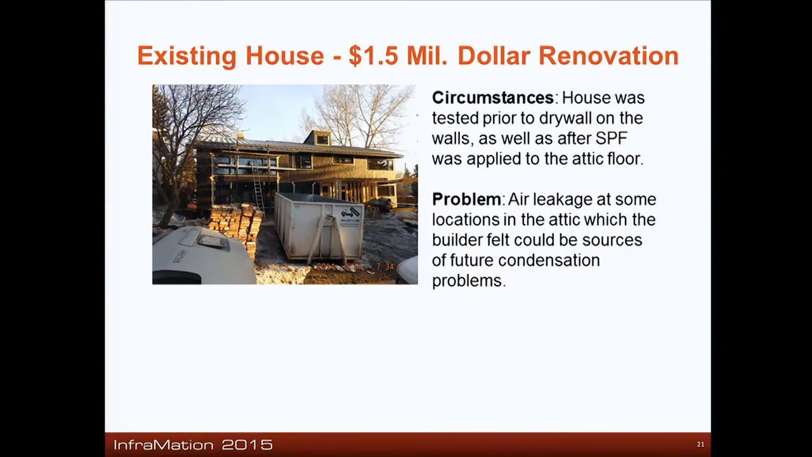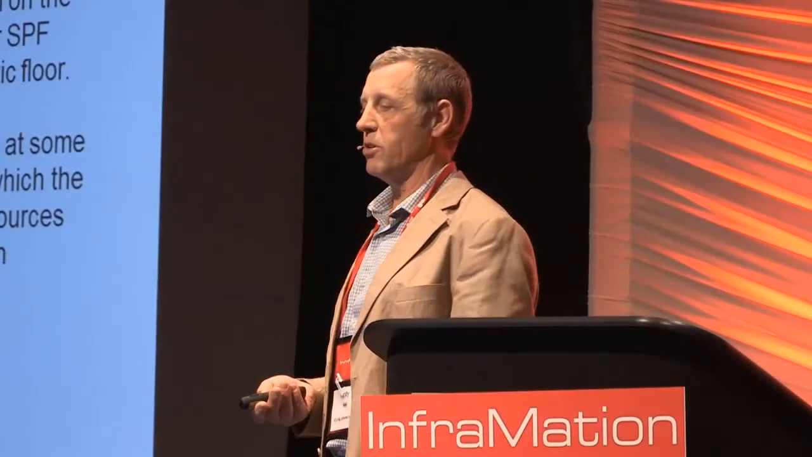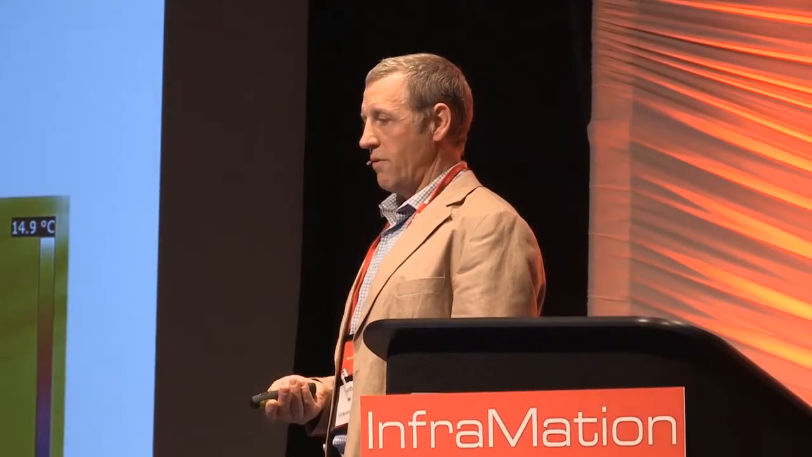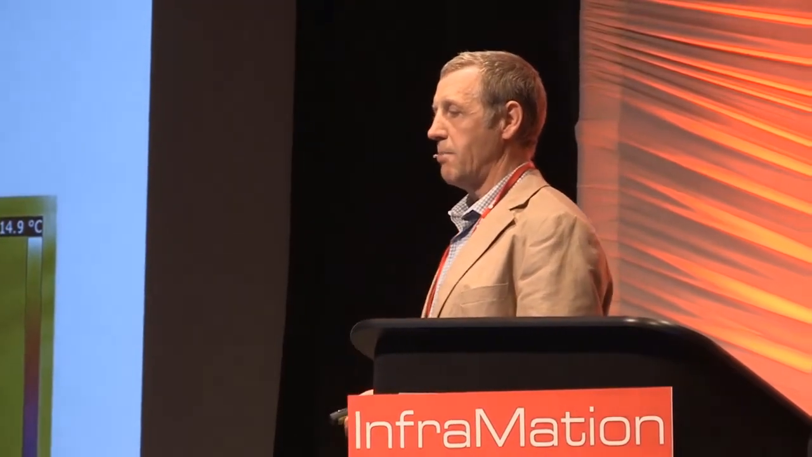So then we'll look at a $1.5 million renovation. And so that's what they did. They actually built 9-inch walls, but they were very conscientious of what they were doing. And so was the builder. He wanted to build a good house. And so anybody that wants to build a high-performance home, this is the kind of stuff that you might get asked. Blower door, infrared, a bit of air leakage right up in there in a bedroom.